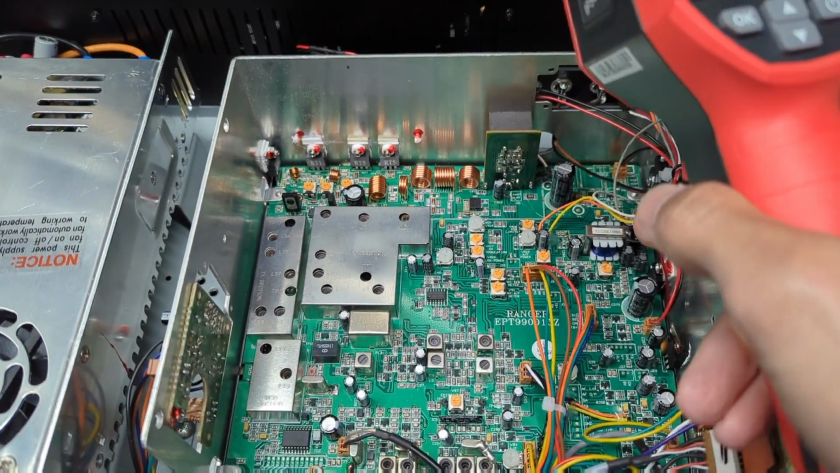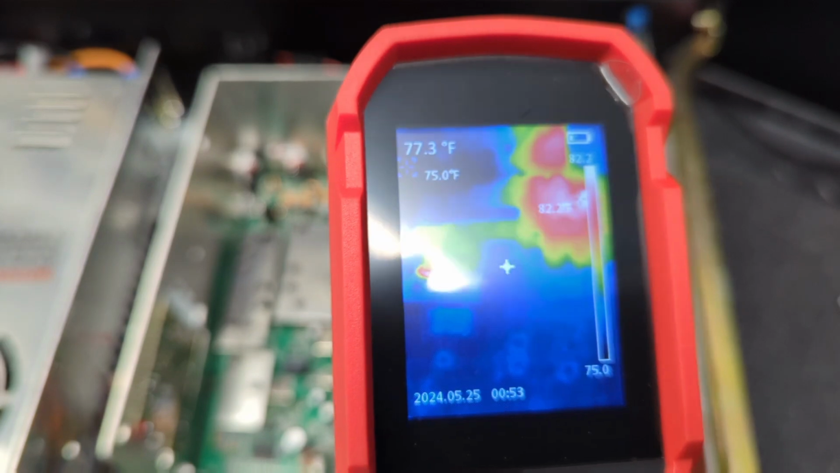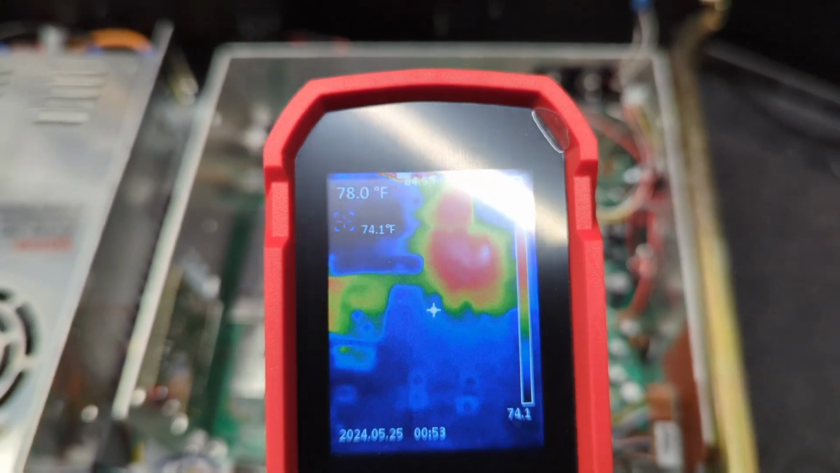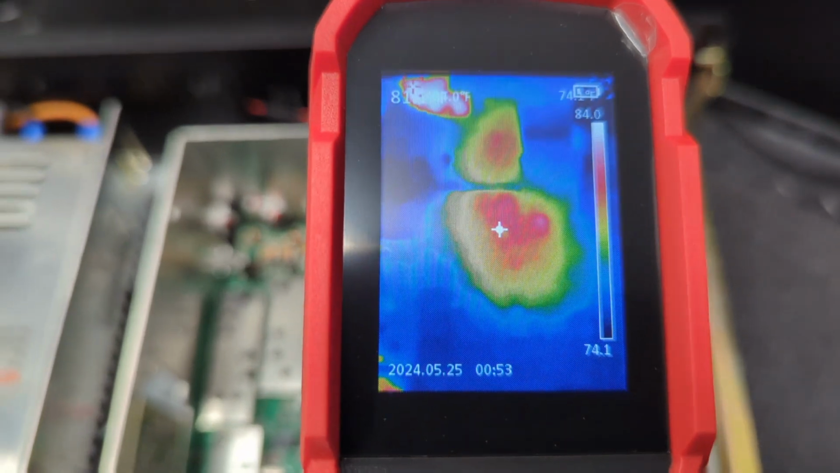Now, this one does have a modification. Don't worry about what's over here. That's a little bit of secret mojo stuff going on for Mr. I don't want to give his information now. He's a good customer, friend of mine. So anyways, let's see here. What do we got? Is it cooling down?